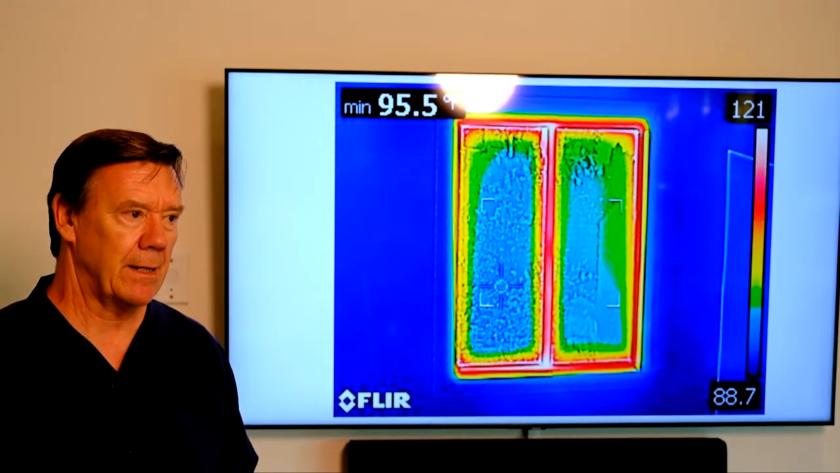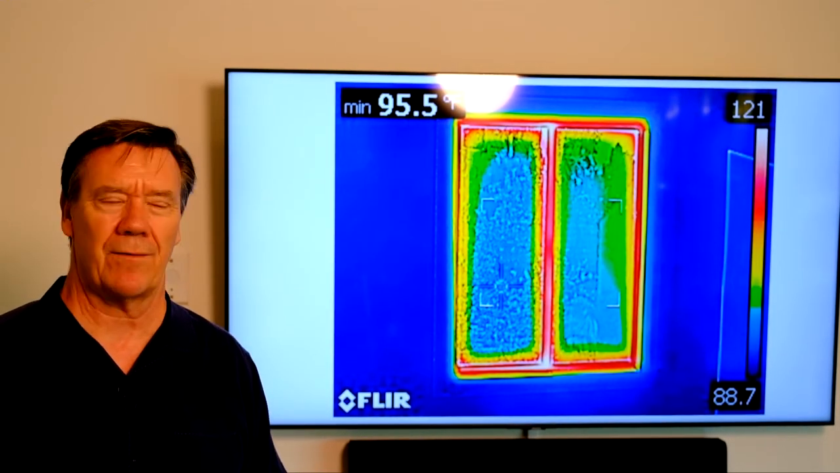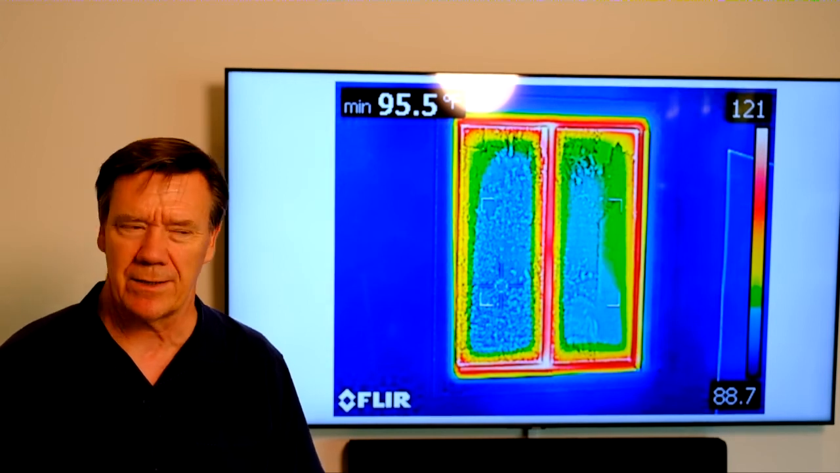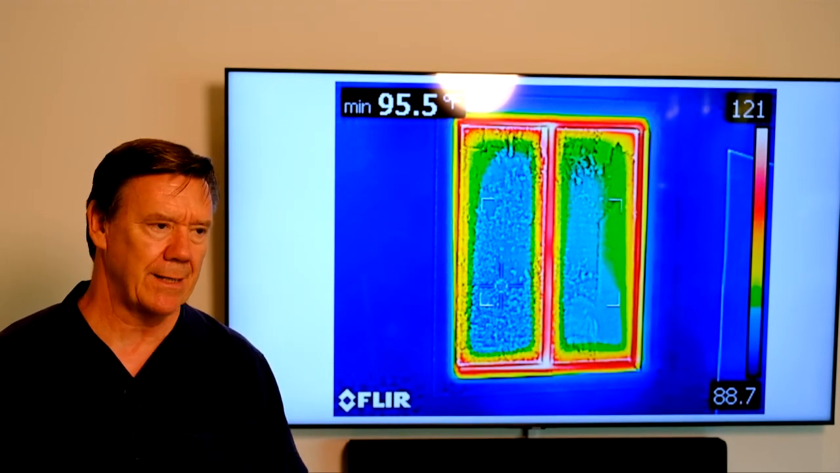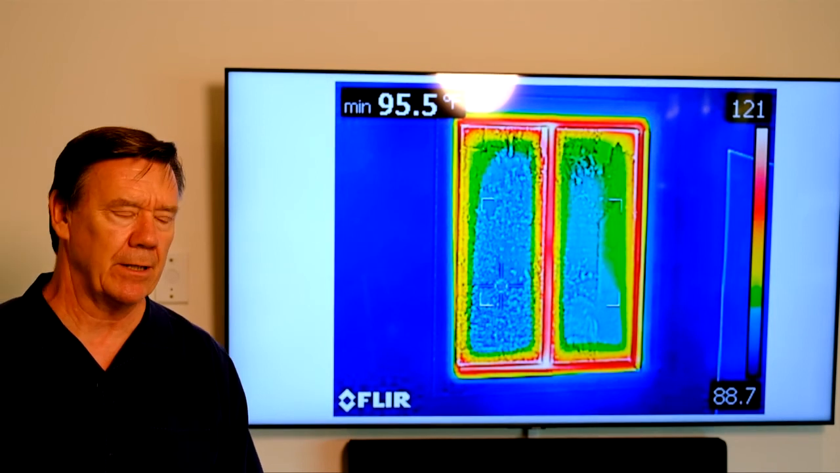Bottom line is, all this missing insulation is going to be a down-to-the-studs remodel. It just doesn't make much sense to try to salvage the drywall when you have this much insulation repair, plus you have to do air sealing. And also, in the upstairs, we're going to do quite a bit of repositioning of walls and so forth anyway, so it just doesn't make any sense to try to salvage the drywall. So we're going to take it down to the studs. We'll be air sealing, we'll be insulating properly. We've got to run quite a bit of new wiring and plumbing and so forth anyway.